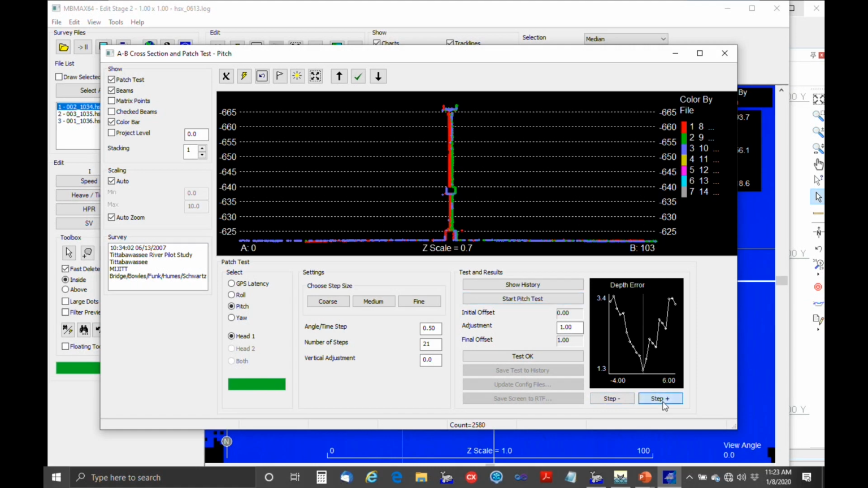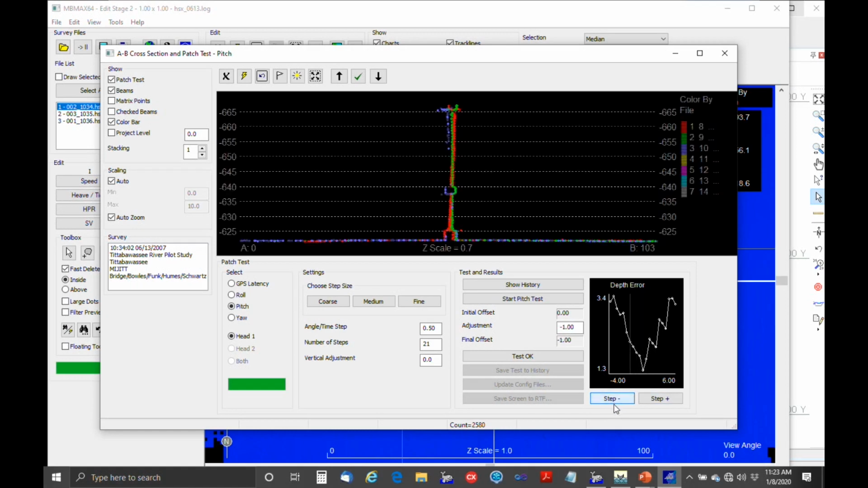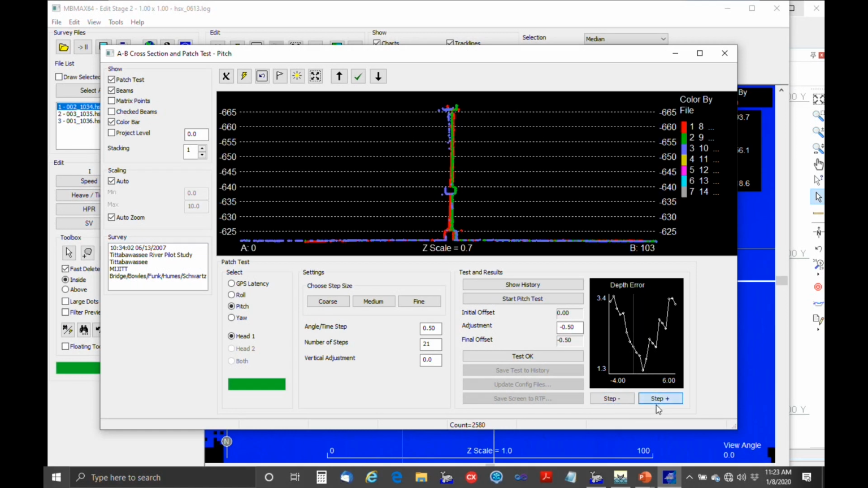And then we'll just change the steps. And you can see what's happening is we've got the tilt on the pole. So we're just going to step minus back. Okay, and this looks like about as good as we can get. So we'll test okay.